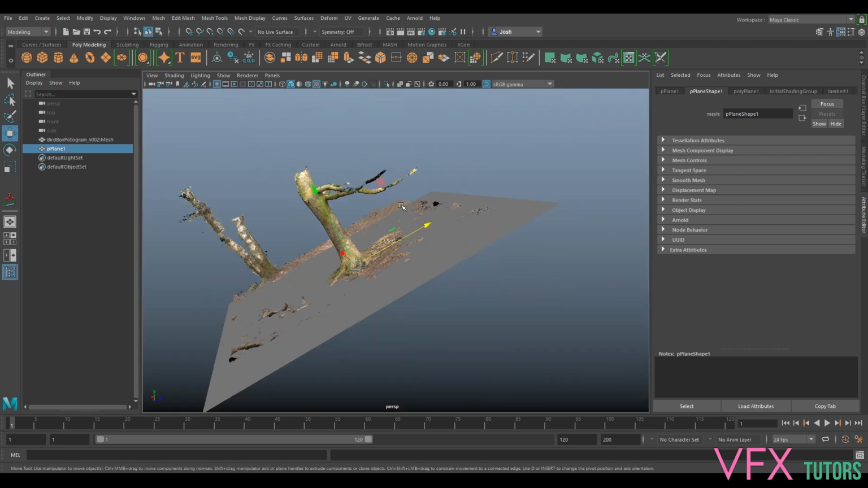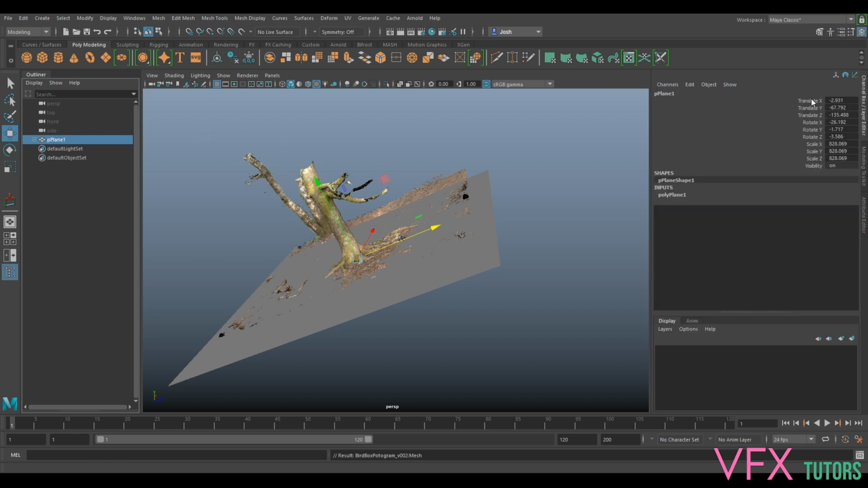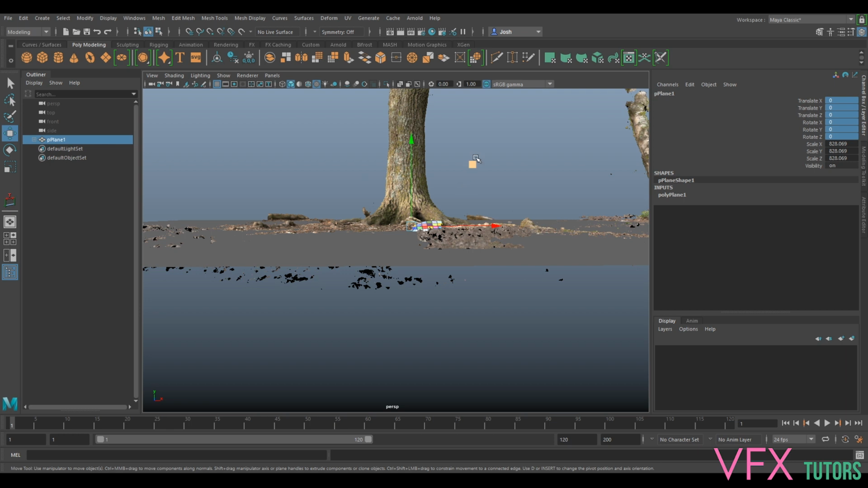So now we've got this plane, and you can rotate this around, but I find the easiest way is to select the photogrammetry, middle mouse click, and drop it under the plane. So now that's a parent of the plane. So if I go to my translations in my channel box editor, we can just go to our rotates, select all our translations and rotations, and just press 0. And now that's zeroed it out under that parent.